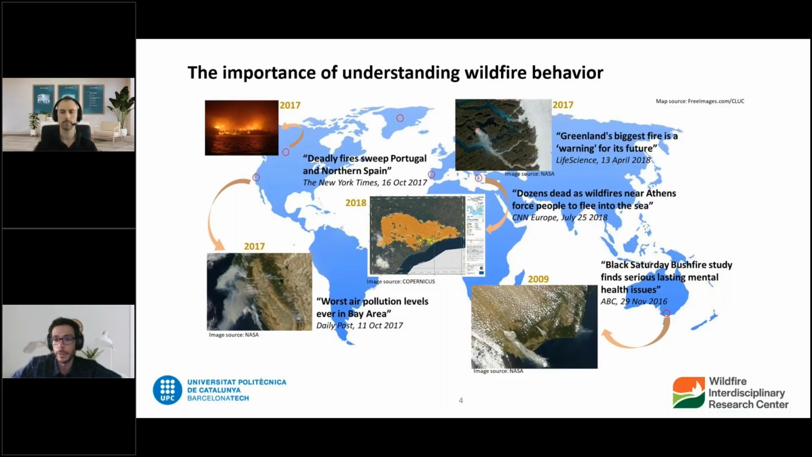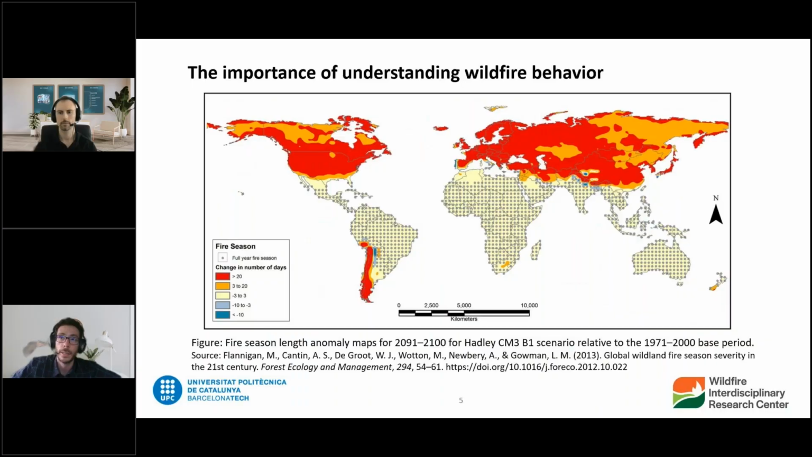And that has happened throughout the globe, right? All continents have been affected recently by wildfire. And it's a problem that's not going anywhere. It's here to stay. And science predictions and climate predictions say that we should get ready to continue dealing with this in the upcoming years.